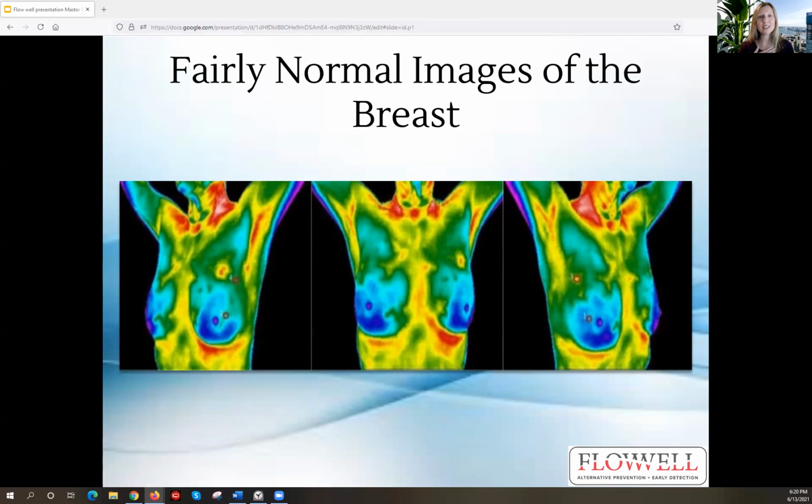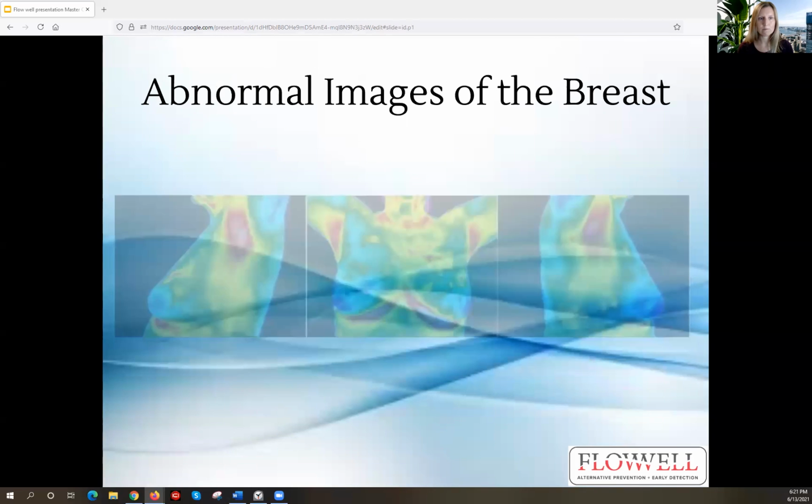And as thermographers, that's what we love to see, because that tells us that things are either stable, so nothing has increased in temperature that was questionable, or things have improved, which is what I love. I love to see that when I go over these reports with patients.